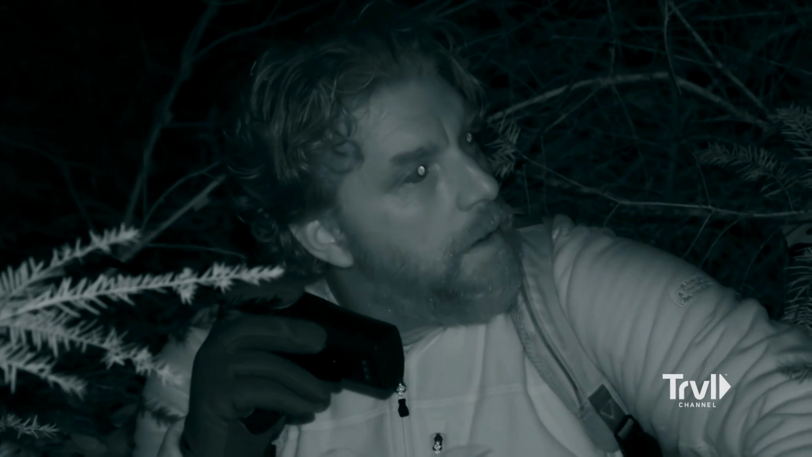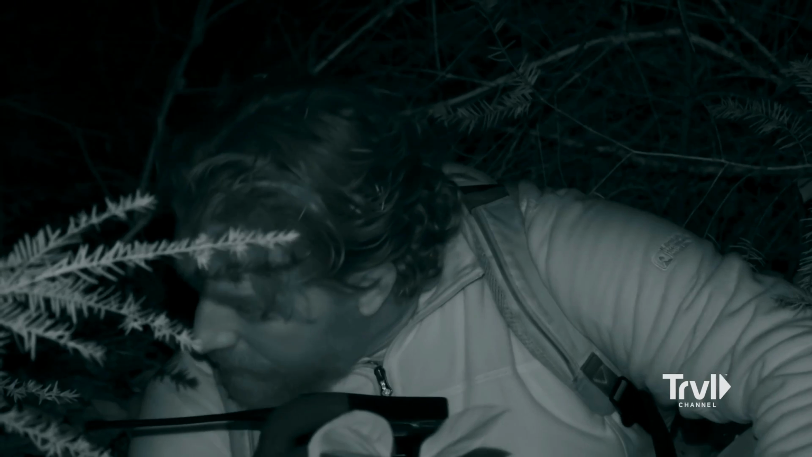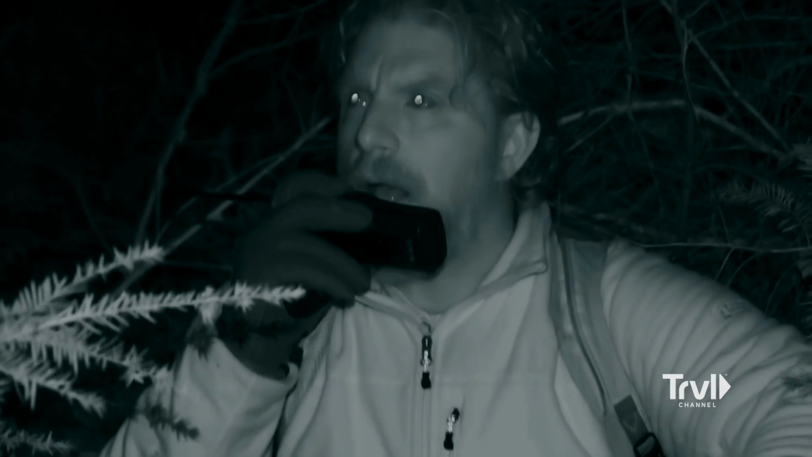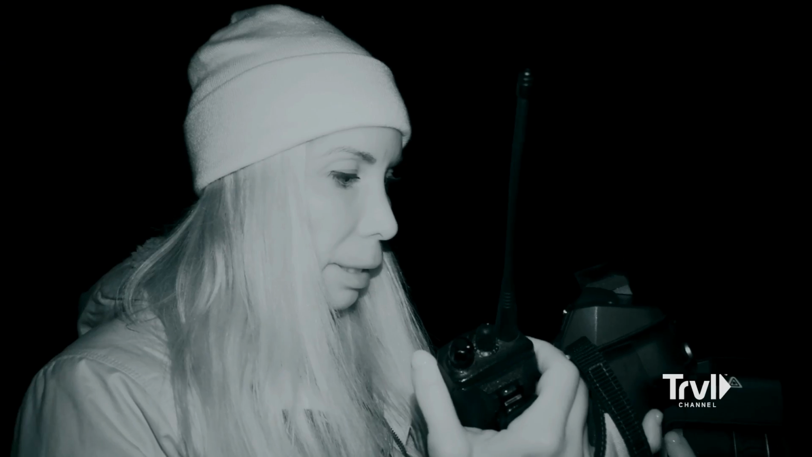Ronnie, I just turned my flashlight on to see if I could see what it was, and I don't see it with my flashlight. But this heat signature is so big that it's coming through a huge shrub. How big does it look? Is it on? It's getting smaller.